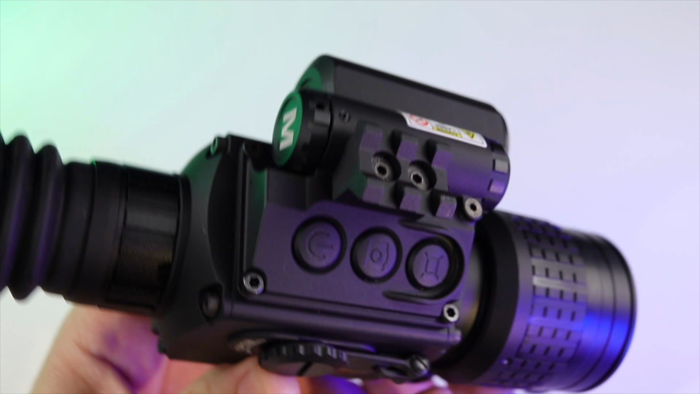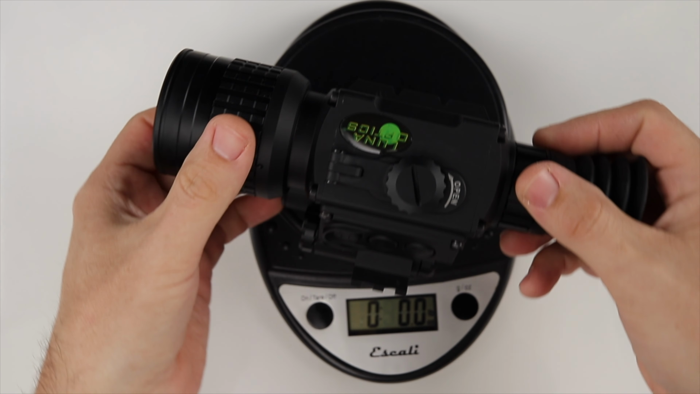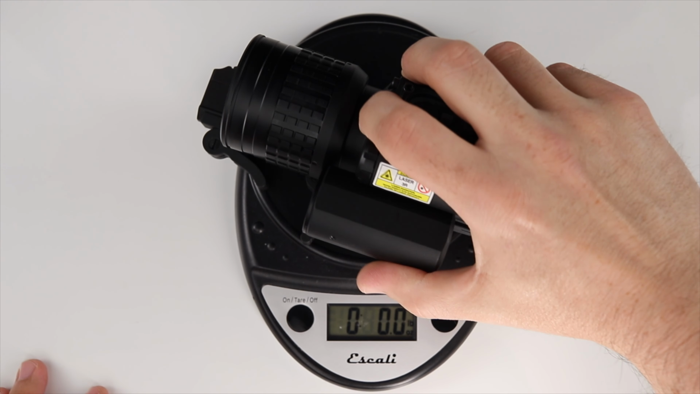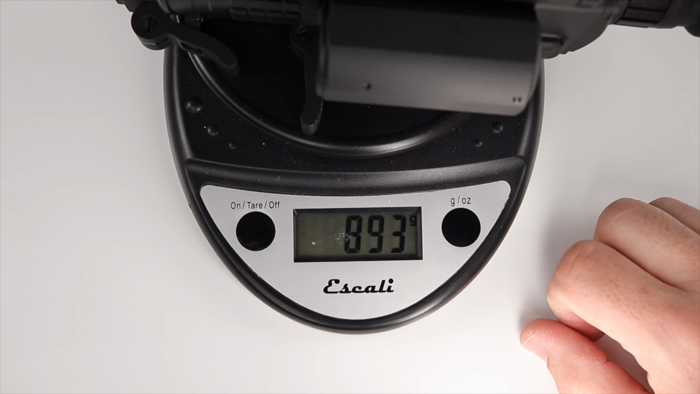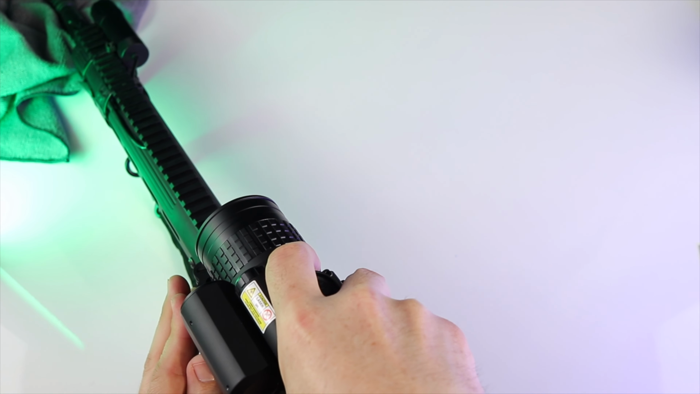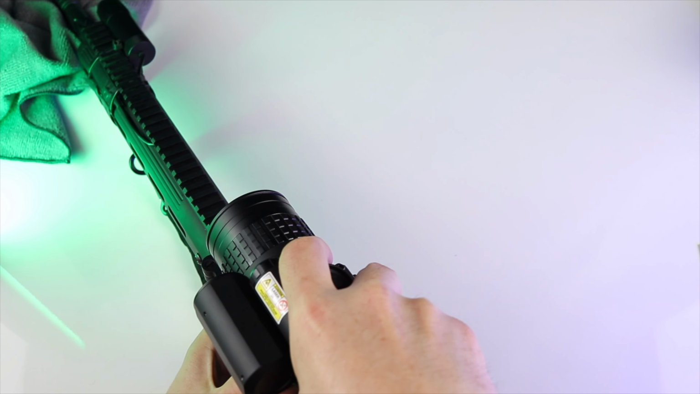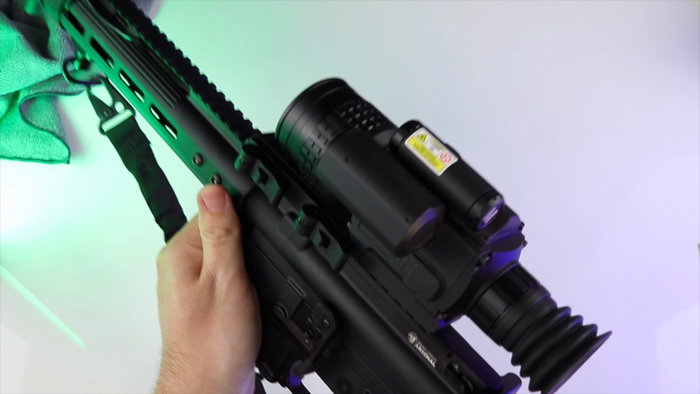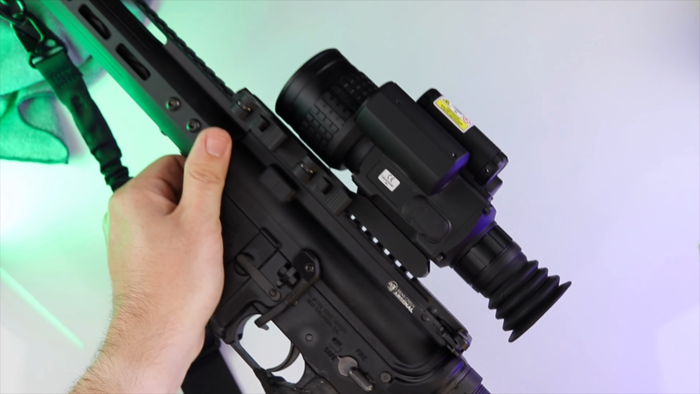The device measures at 8.9 inches long by 2.8 inches wide and 3.7 inches tall. It does weigh a bit at around 1 pound 10 ounces or 748 grams. That's by itself, and when you include the mounting rail, it totals at just under 2 pounds or 893 grams. This does add noticeable weight to your rifle setup, but as is the case with most scoped rifles, it's likely you'll be using some sort of mount or stabilizing bipods to give the most accuracy when firing the rifle anyway.